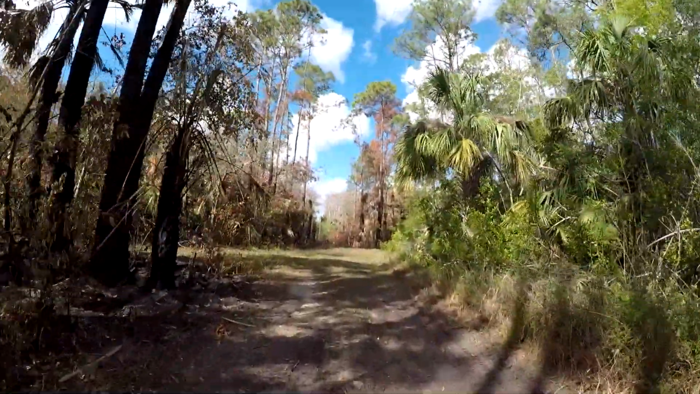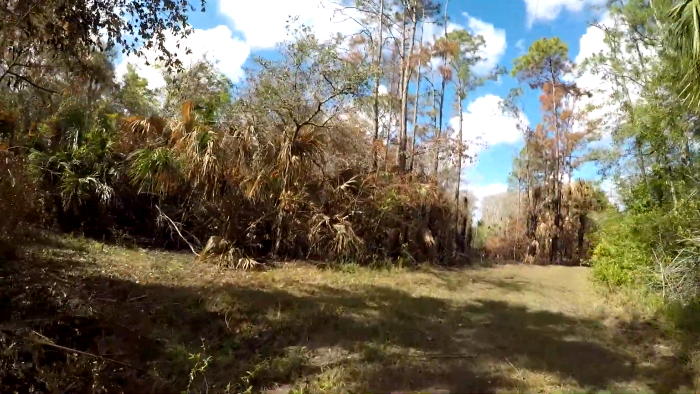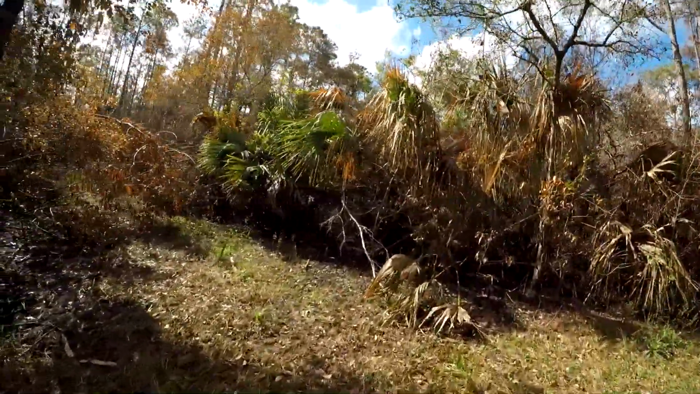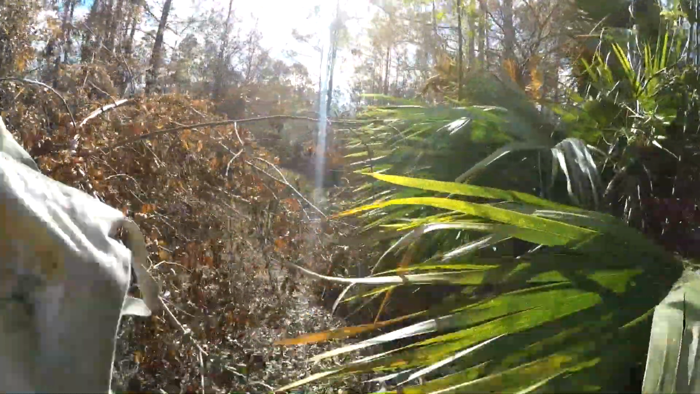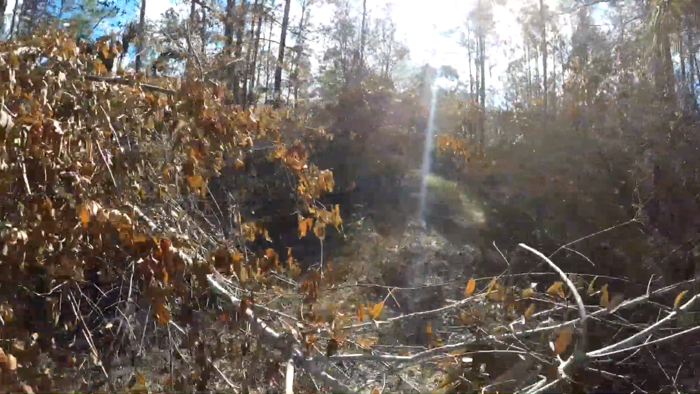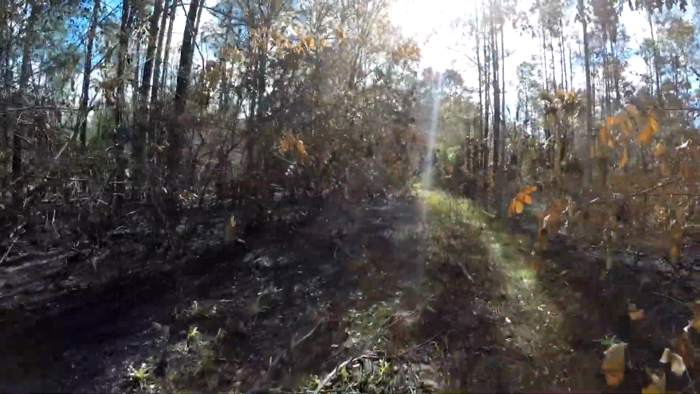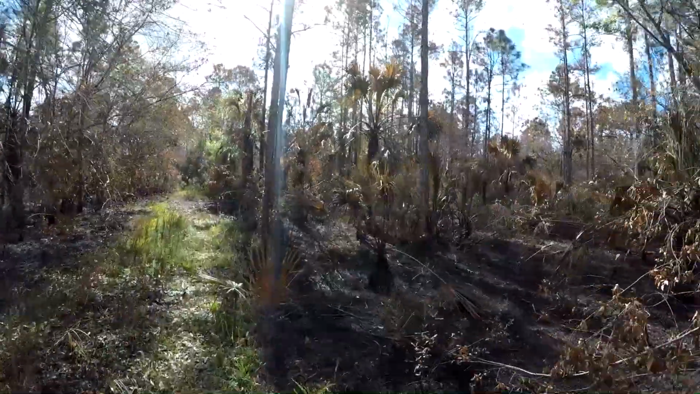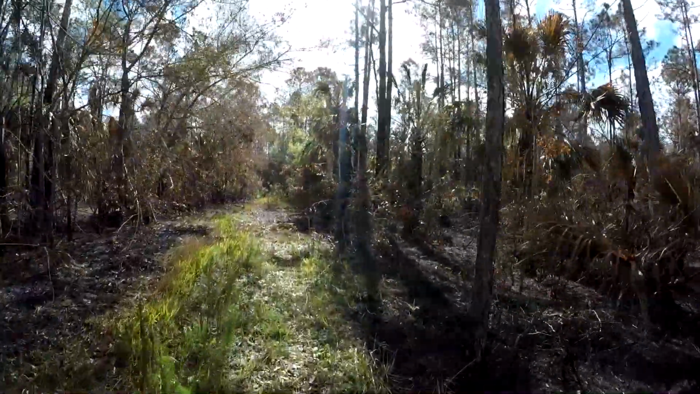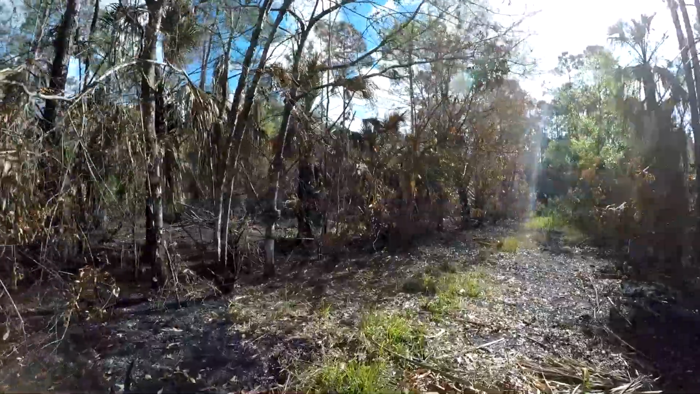Camera's right up here on the left, down this little side trail that I set the camera out on. It was getting late 2 weeks ago when I set it out, so I wasn't really sure it was going to be a good spot, but we'll see. I figure there might be something walking through here. But 2 weeks ago when I set this out, this was all green, and now it's all burnt up, so I'm getting pretty nervous. And I see the camera right there.